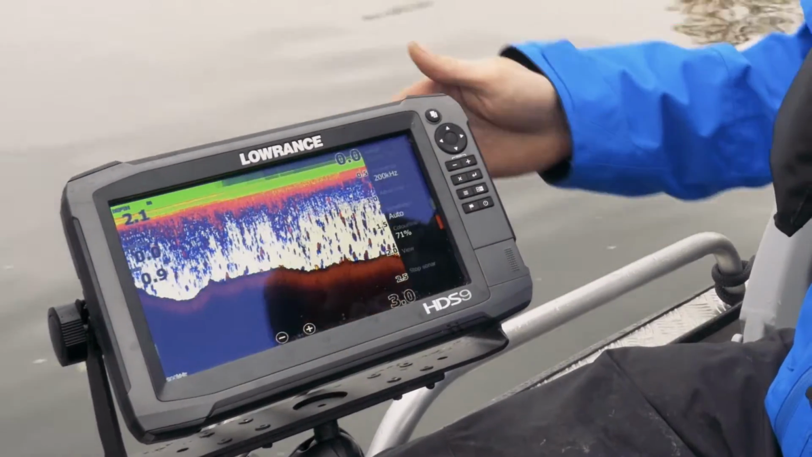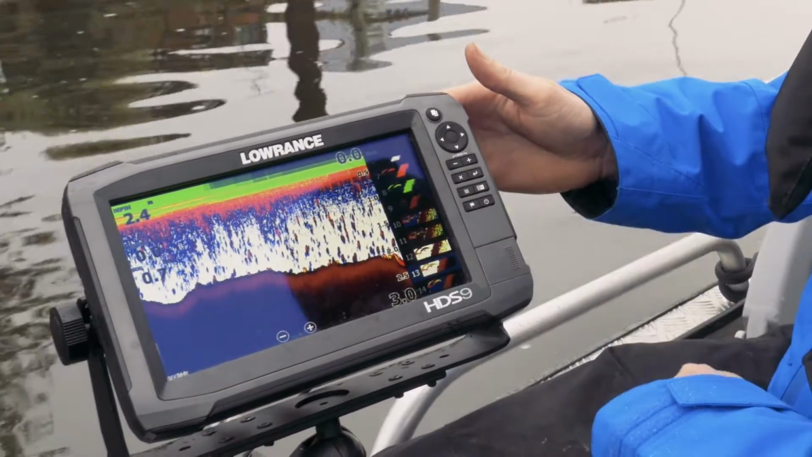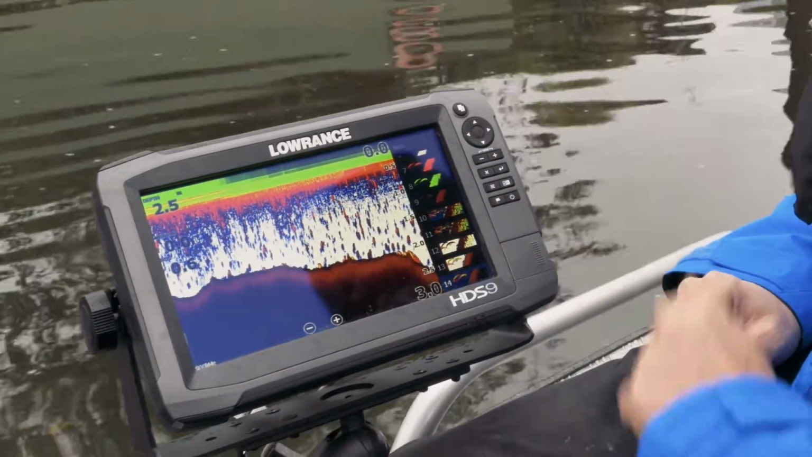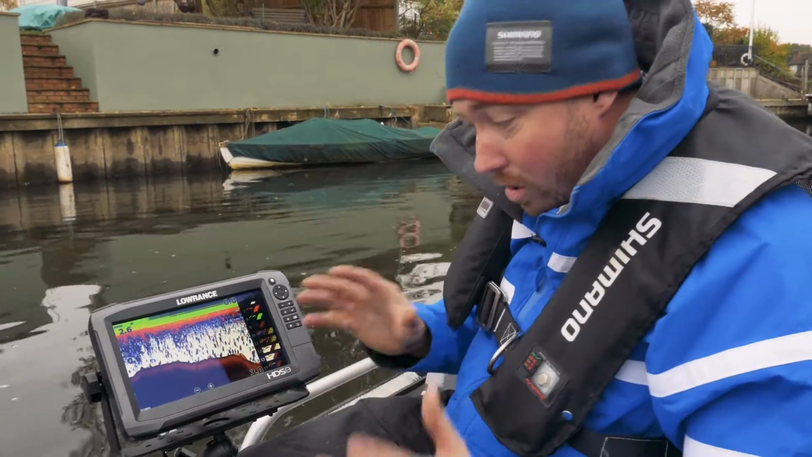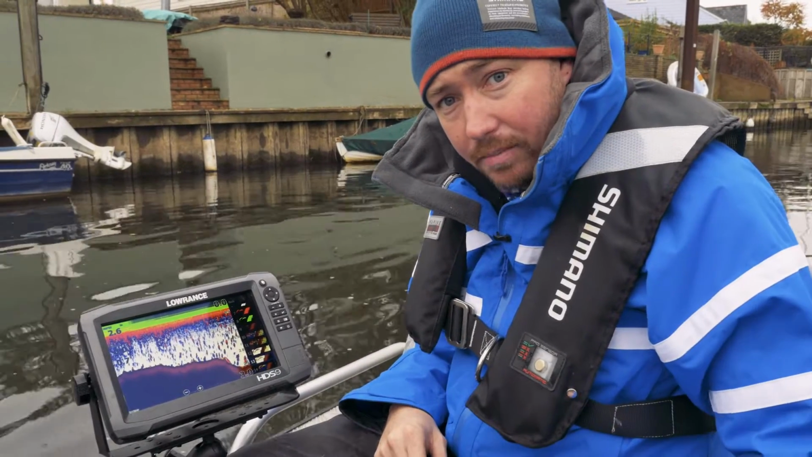Same on here: menu, view, palette. A lot more options on here, so we're down to like 14, so we can change it there, put it into 14, a bit darker. I just really like it for my fishing, but that's me, so you just play around with these to get them to suit yourself.